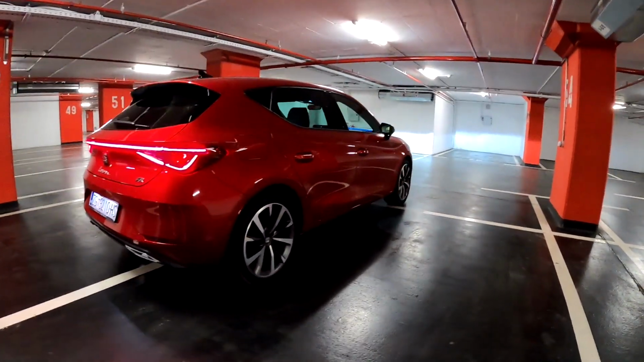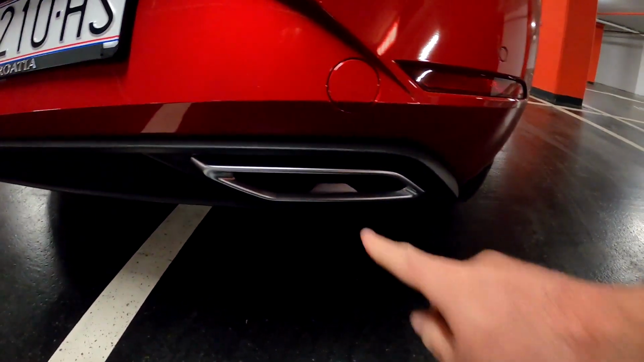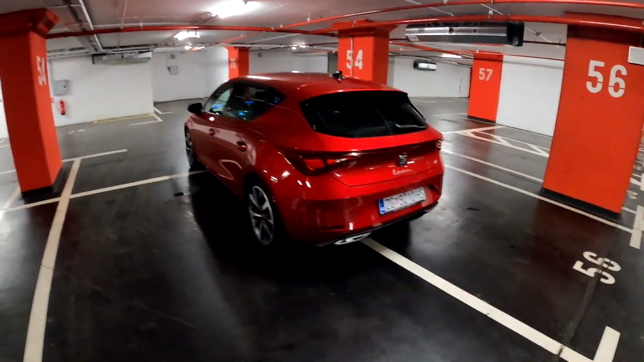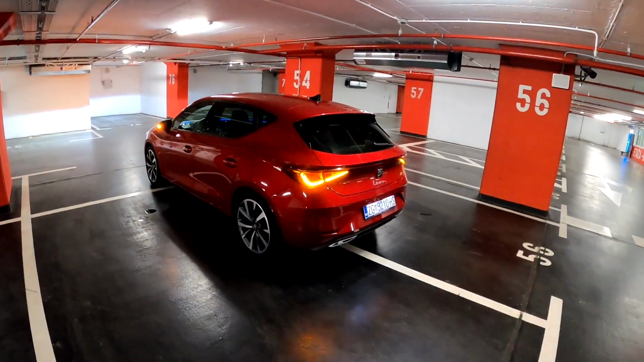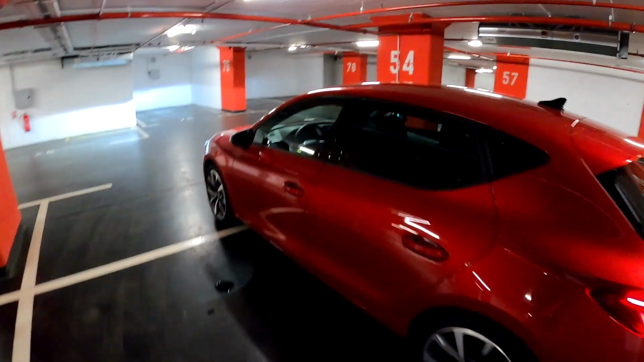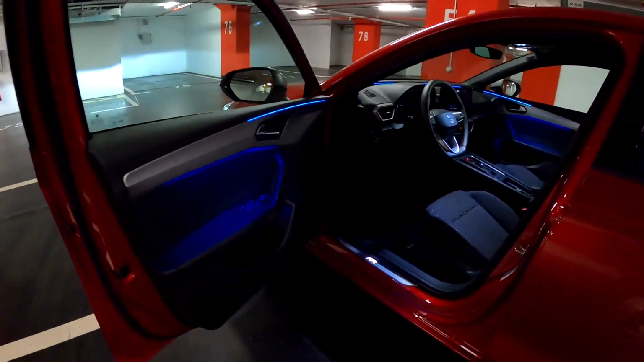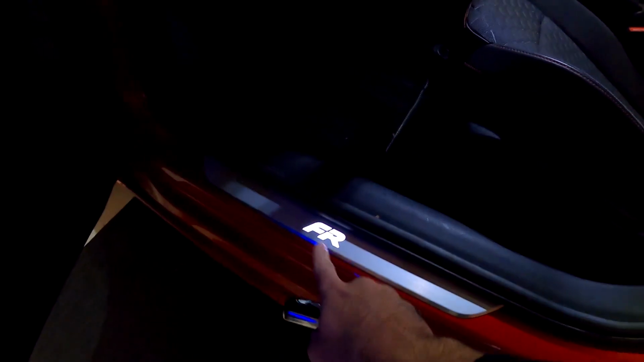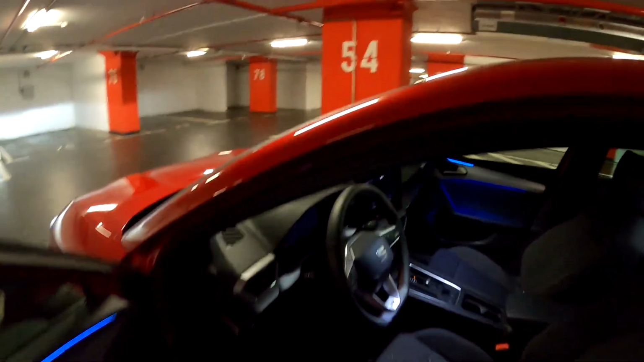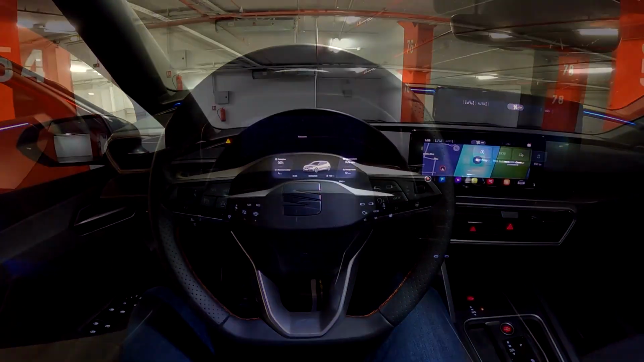Yeah, well, I think they really nailed it with the design. One thing that I do not like are those fake exhausts, but hey, it's a trend these days really, so you can't do much. But anyway, just look at this once again. Let's step inside and let's go for a drive. As you can see, you are greeted with the ambient lights. You have the illuminated FR logo and the beautiful ambient lighting. So without further ado, let's go for a drive.